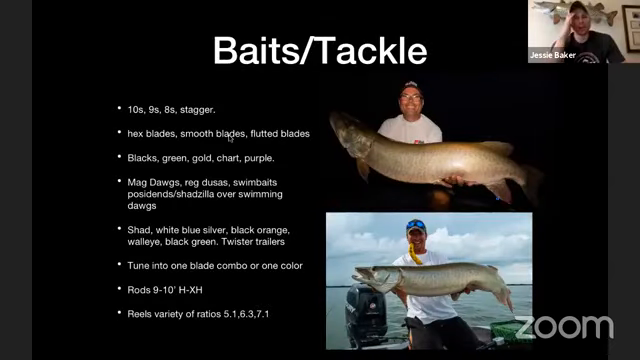As far as baits, I guess this is the summer period. The spring stuff is pretty standard. You're straightforward. Small bucktails, small topwaters actually work for us in the spring, but it's basically bucktails and topwaters, and then some small swim baits. Little swimming dogs were really, really good this last year. But in the summer, blades, right? It's blades and rubber. It's 10s, 9s, 8s, and staggers.